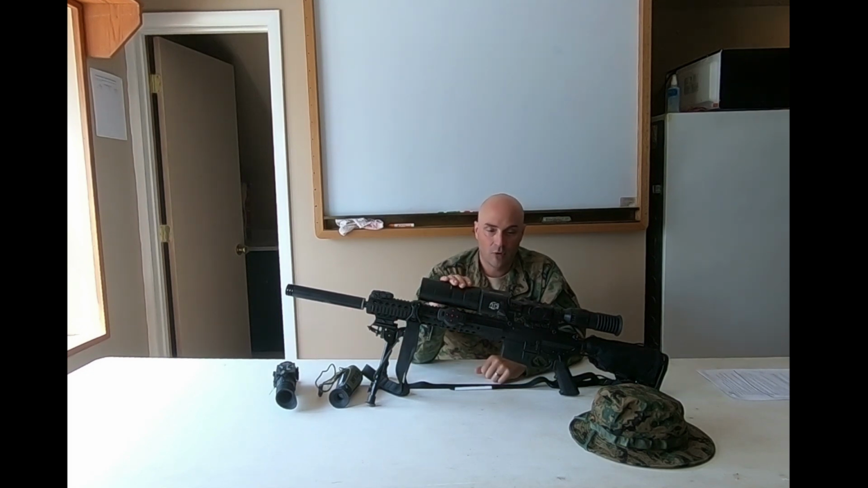This Thor 4 with its exterior rangefinder is a great combat multiplier for the sniper or DM or designated marksman. It'll give them the edge.